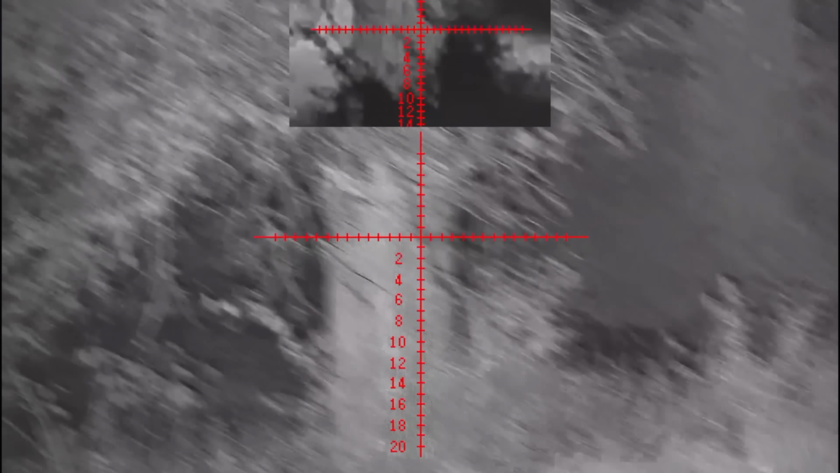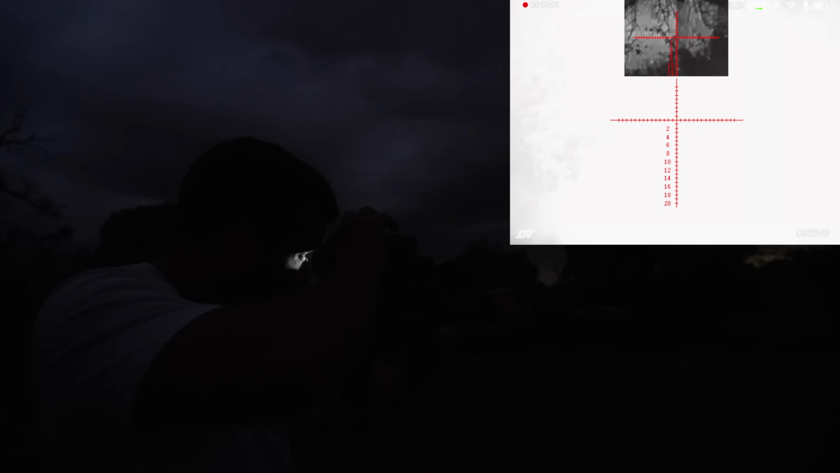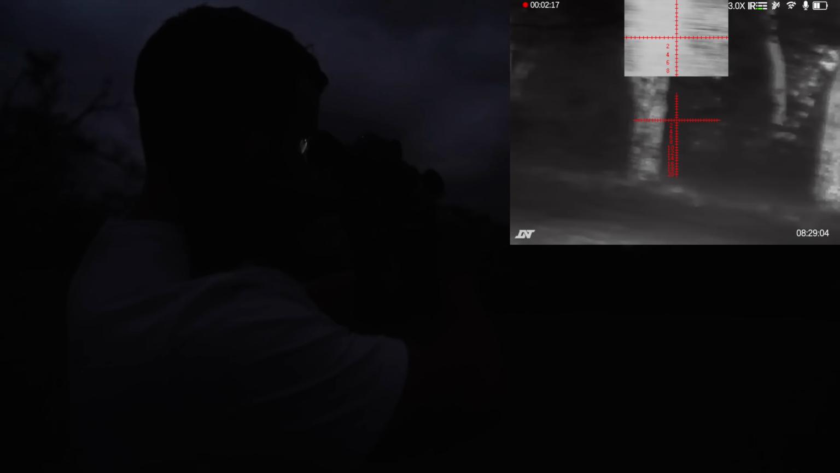Dude, that is not bad for that price range, I gotta tell you. That was a quick little shooting demonstration, but figured let's just go ahead and scan around here. For this particular setup, obviously not too bad details here. Go back to 0 IR light. Not too bad, but IR light's definitely helpful. Let's go ahead and go back to thermal. And that is probably the most impressive thing. Look at all the heat within the tree trunk still and all that stuff.